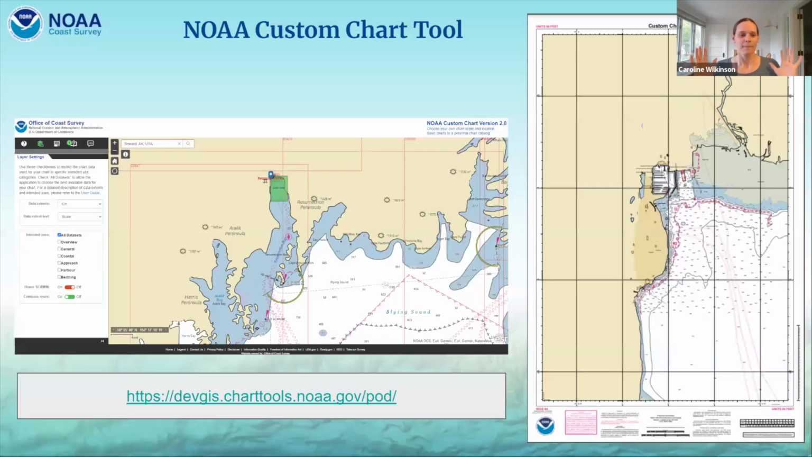And then we recognize that no longer having that beautiful paper chart is a loss. They are works of art. They were hand-drawn in many cases by cartographers in the past. And unfortunately, they just weren't being used by enough mariners anymore. And the level of effort that we required to update those and to maintain them was beyond what we could do. And so we moved to this electronic only product.